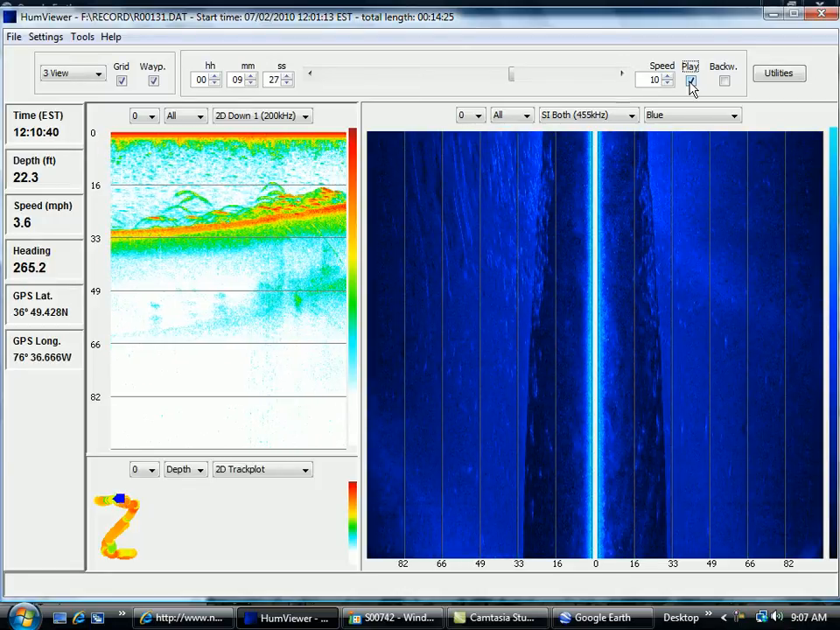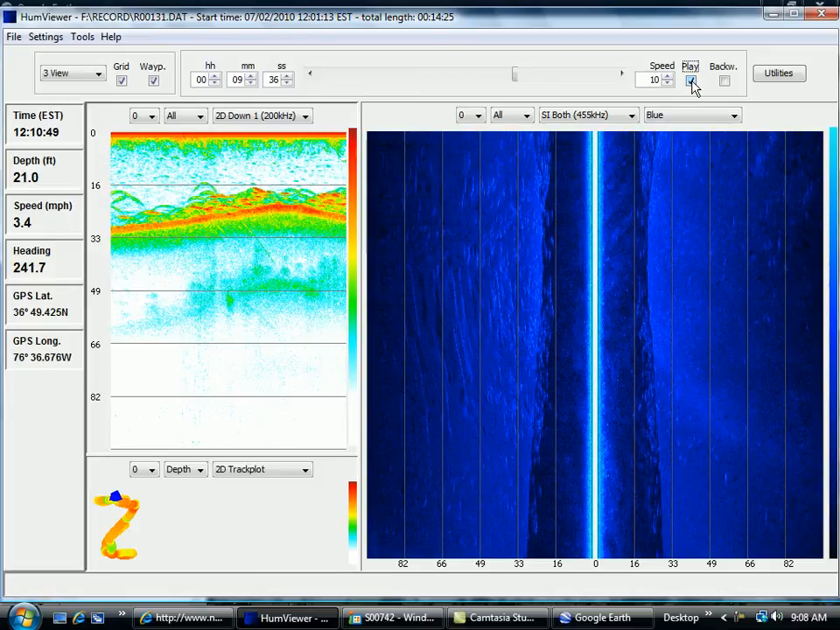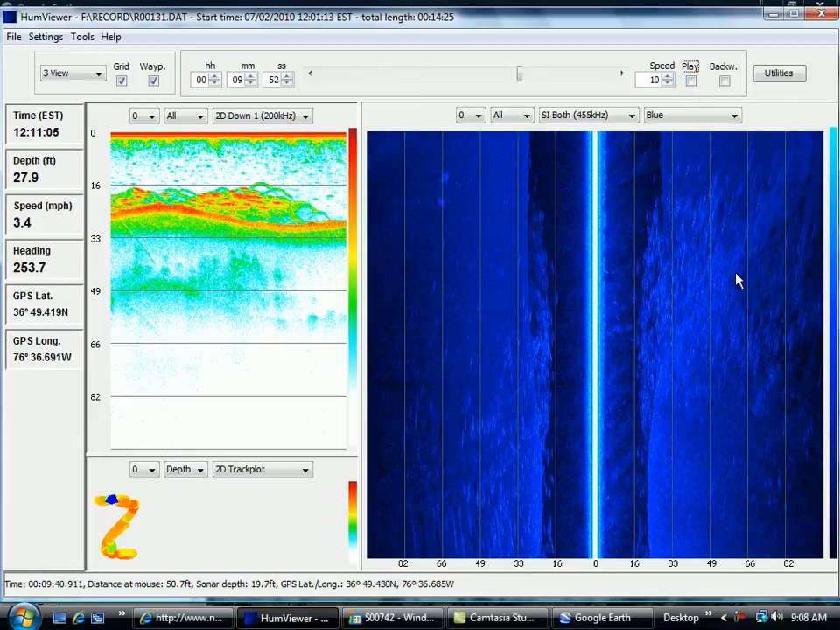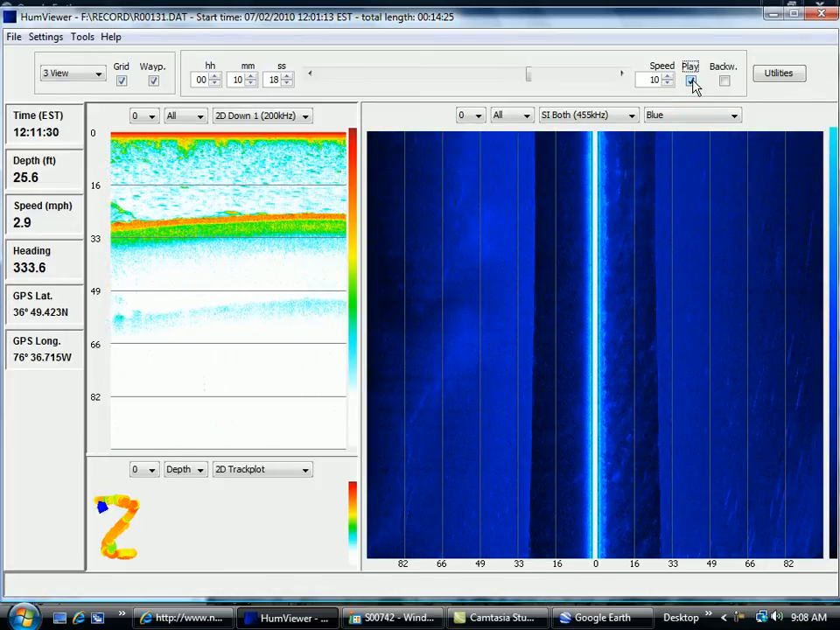So here we go again with the gar. There's actually a little point sticking out here. And just look at the gar. They're just on top of this point, and this is hundreds if not thousands of gar. This is crazy. This is a ton of gar right here, just everywhere. I mean, they're all over the place. So once again, now I'm going up.